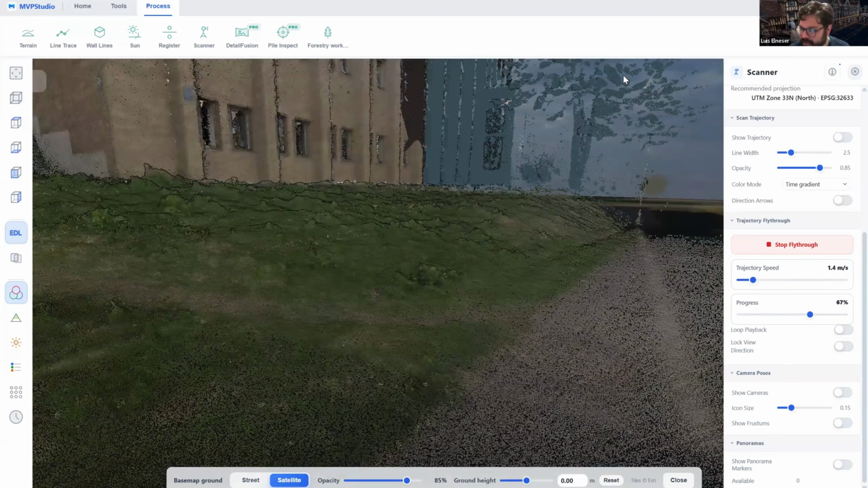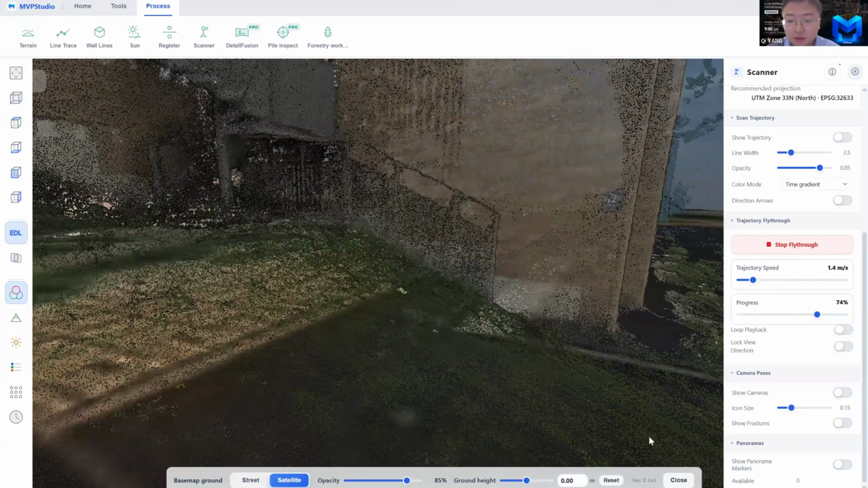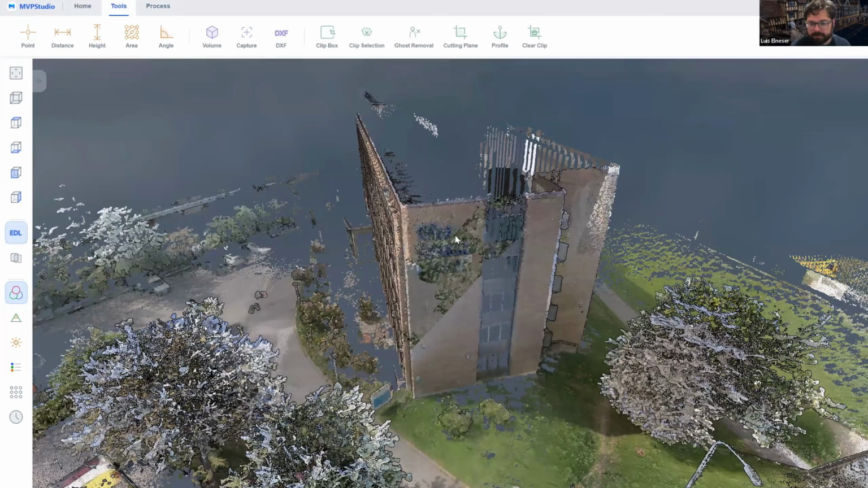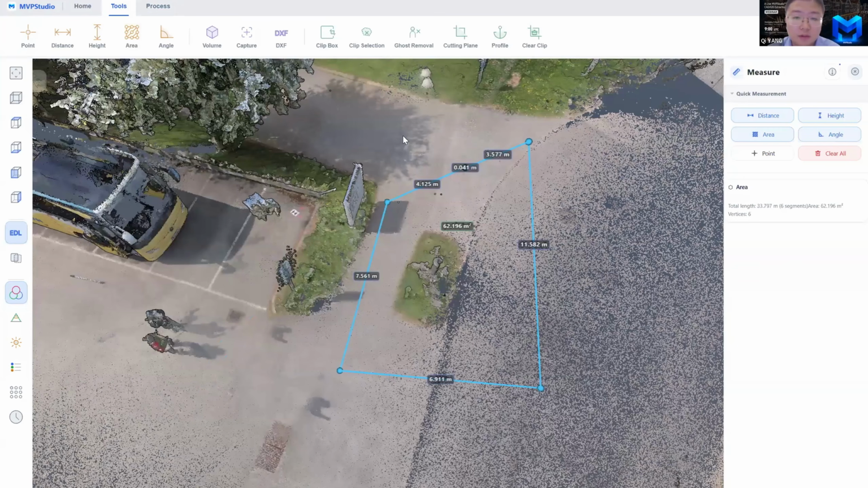Area, yeah. Peter, can you show calculating the area of a vertical wall? Of a vertical wall to do what kind of calculation? Area. So area for a vertical plane. Okay. Currently this area calculation is only for horizontal planes. Yeah. Okay. If you have a need for a vertical area calculation, we also can do it. We can make it a new function in the future.